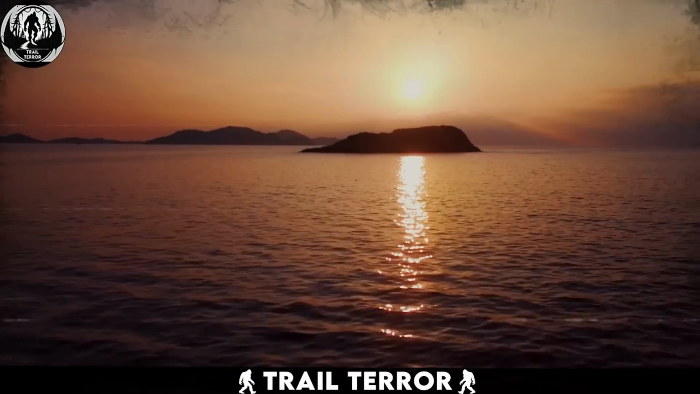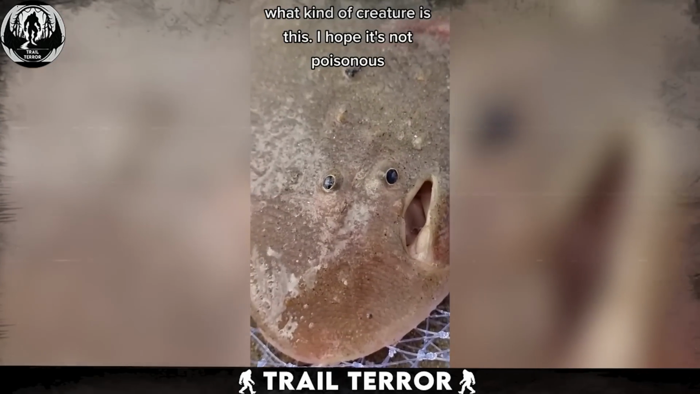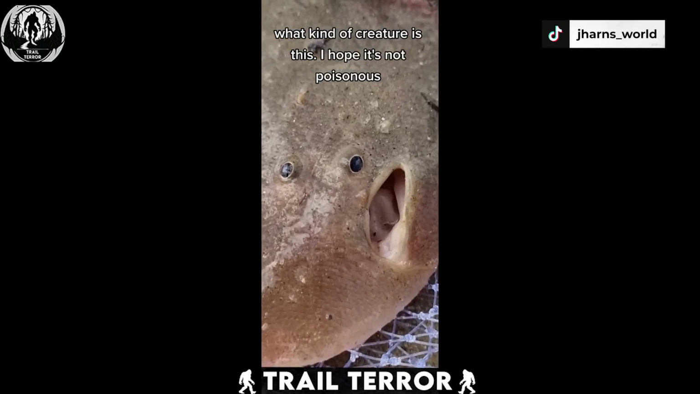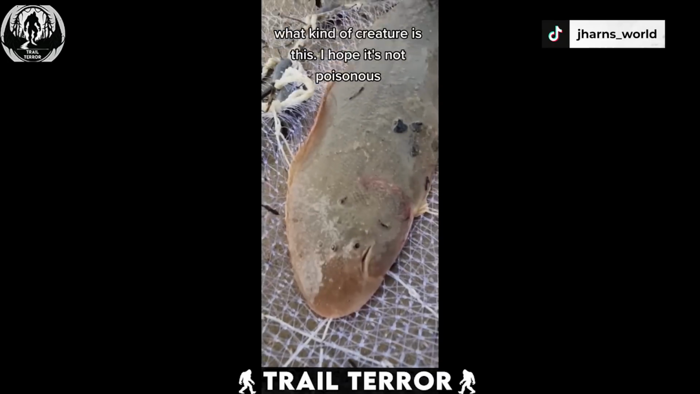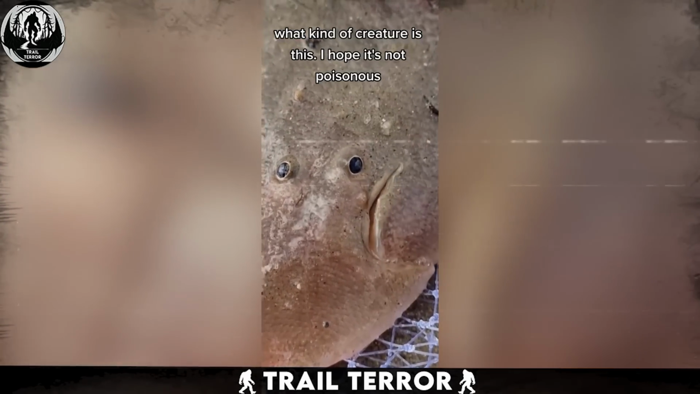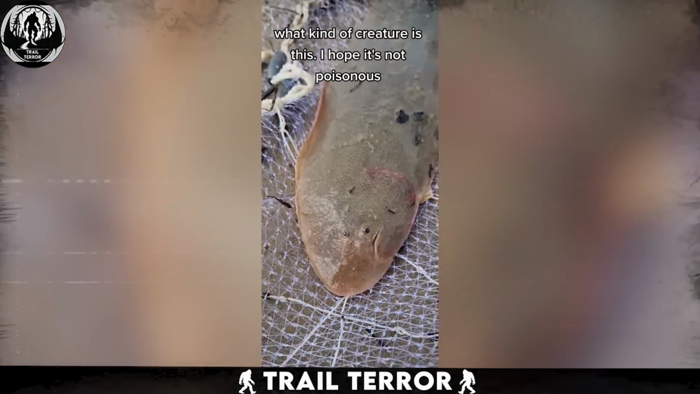It's often said that we've only explored about 5% of our oceans, and this eerie video might be a chilling glimpse into what's hiding in the other 95%. This video was uploaded to TikTok by a fisherman who, during one of his routine ventures, ended up catching something that looked less like a fish and more like something straight out of an alien movie.